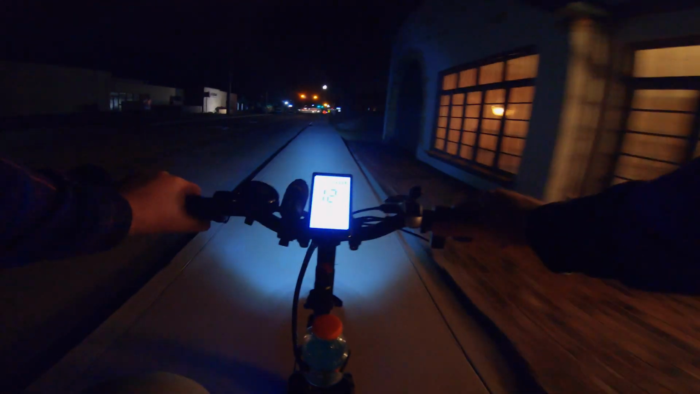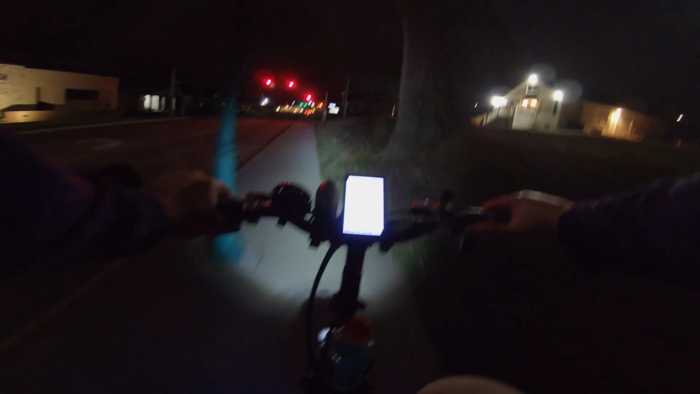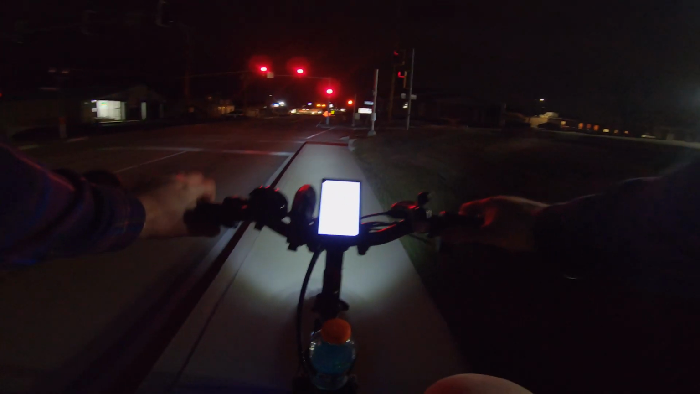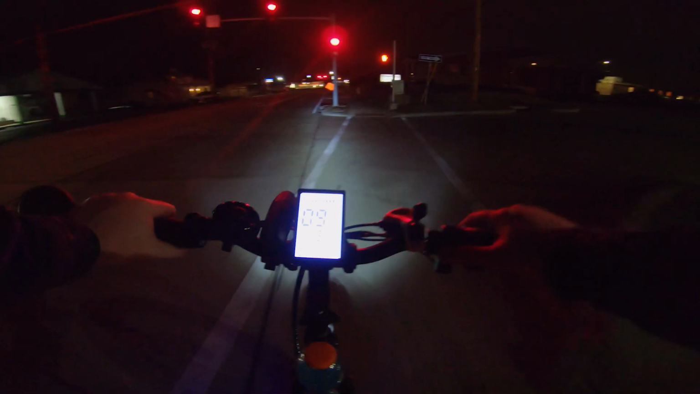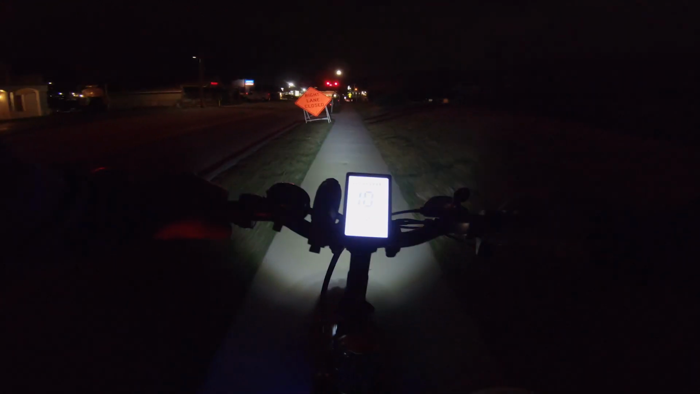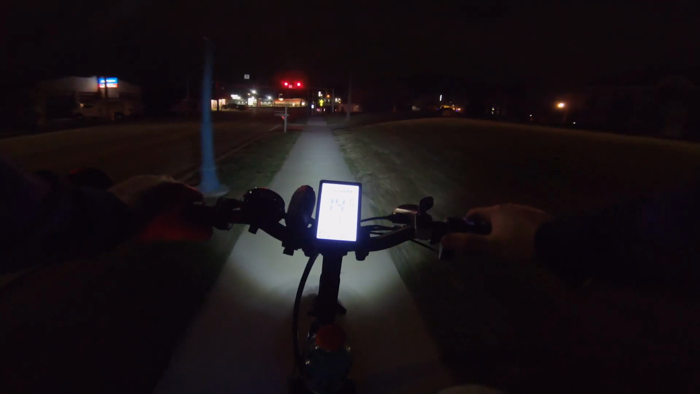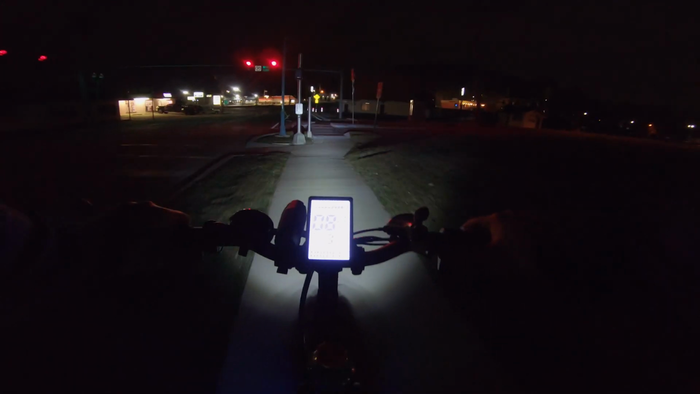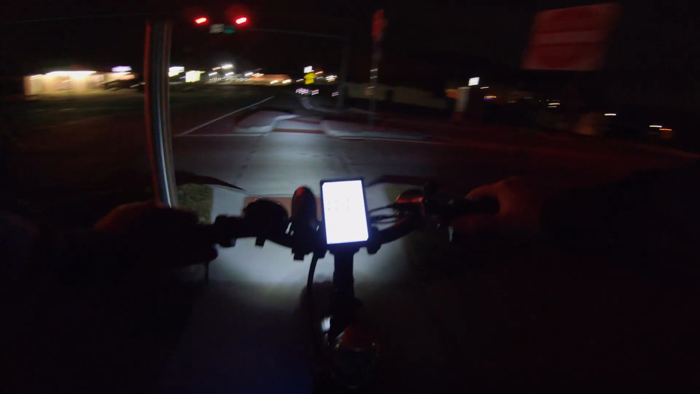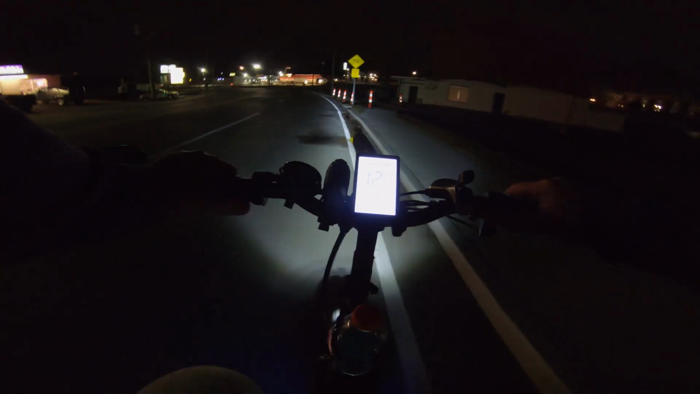Apparently, I need to do some work in there. Shop. Alright, lanes closed ahead. This way. Can't really get on that sidewalk, so.